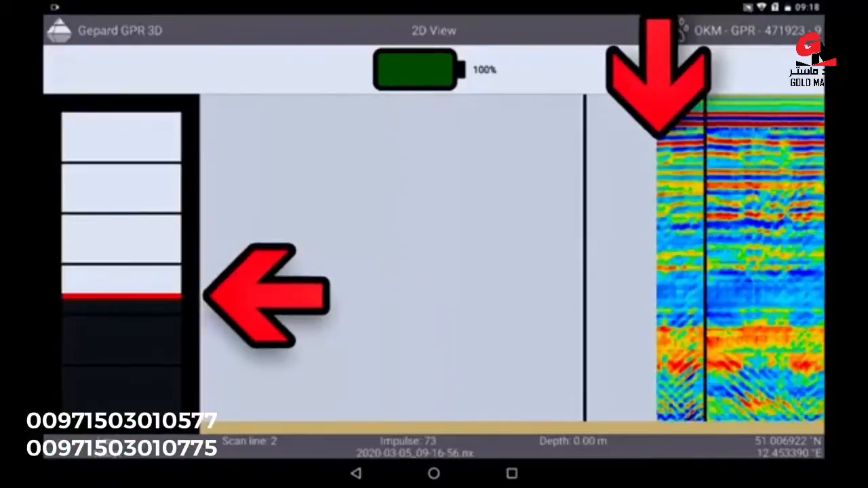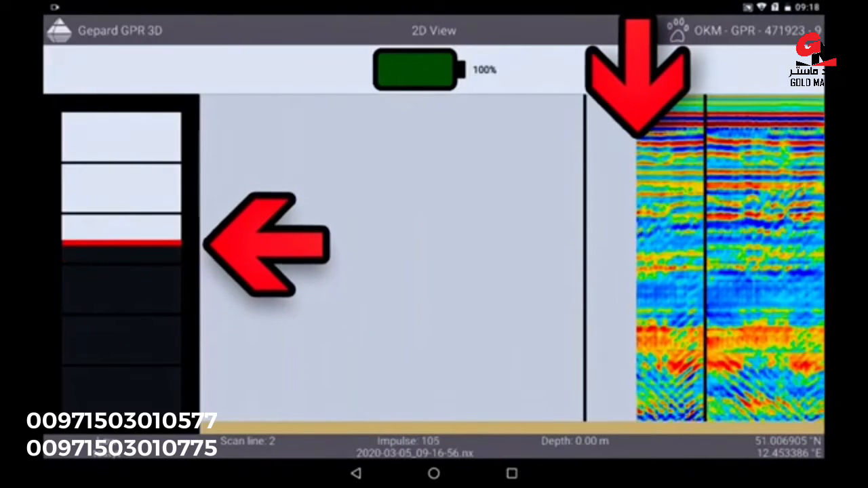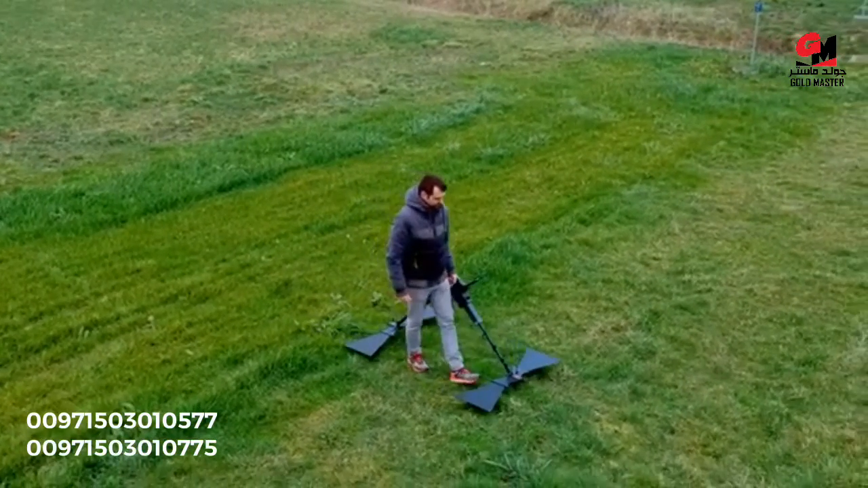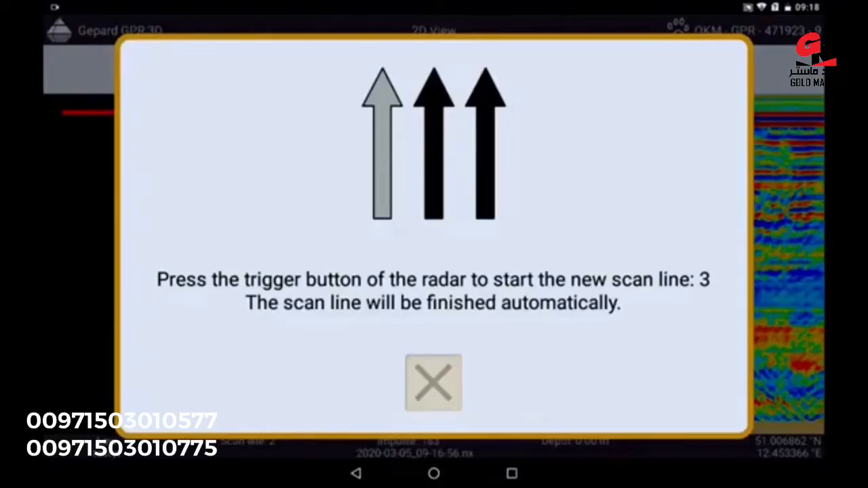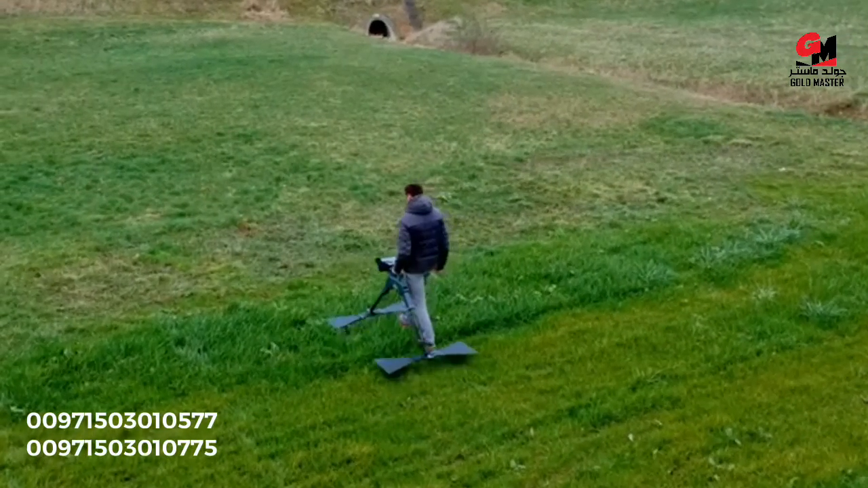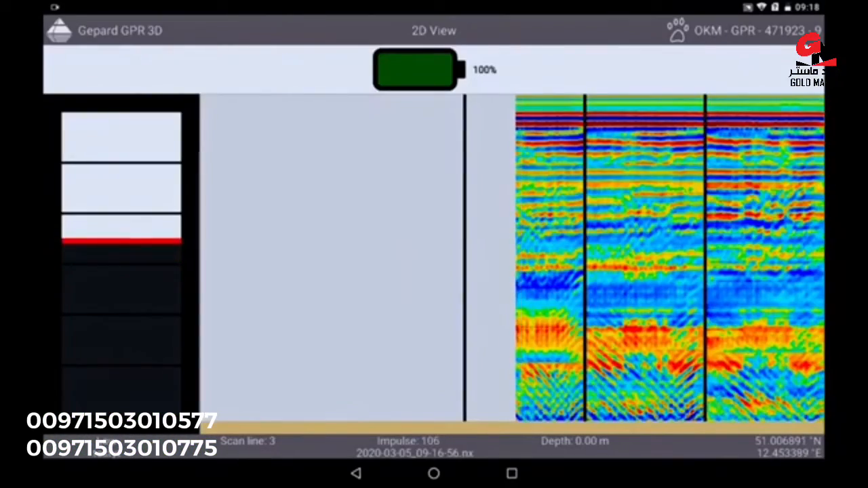On the split screen you can see the distance still to be walked until the end of the track. Since you have set the distance in the first lane by number of impulses and your own walking speed, the radar will automatically give a final signal when you reach the end of the line. Then you start the third line, just like the two previous lanes. Same distance to the ground, same step length and same distance between the lanes.